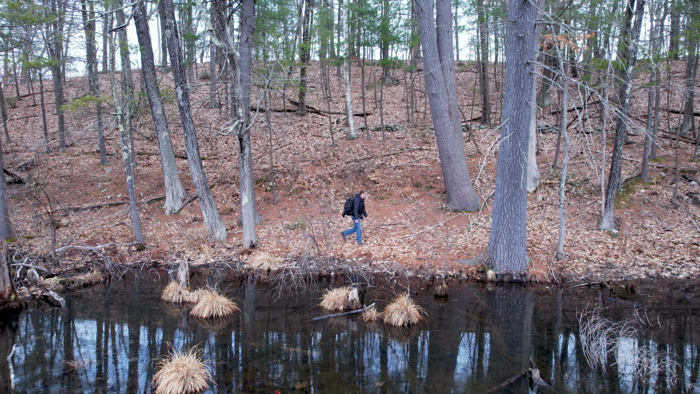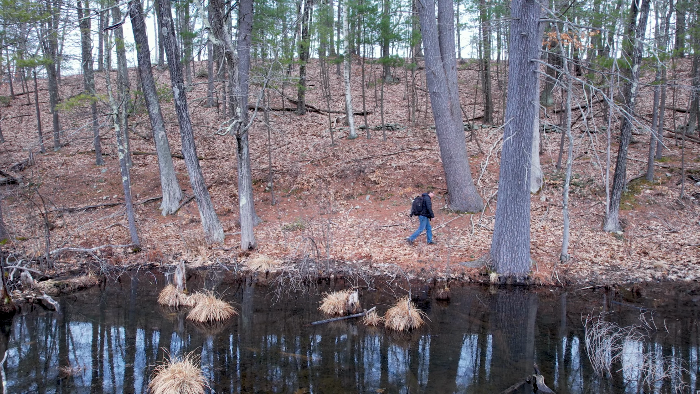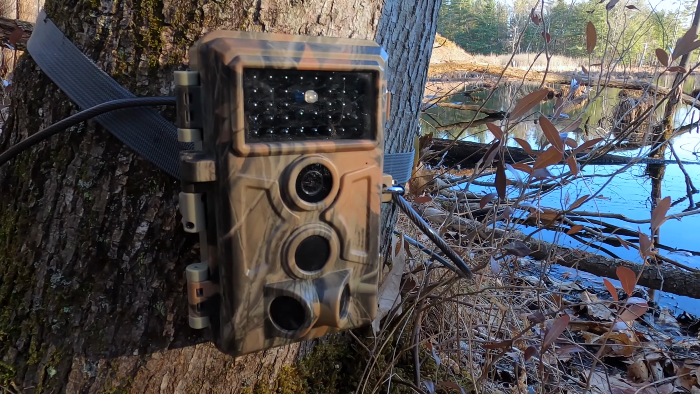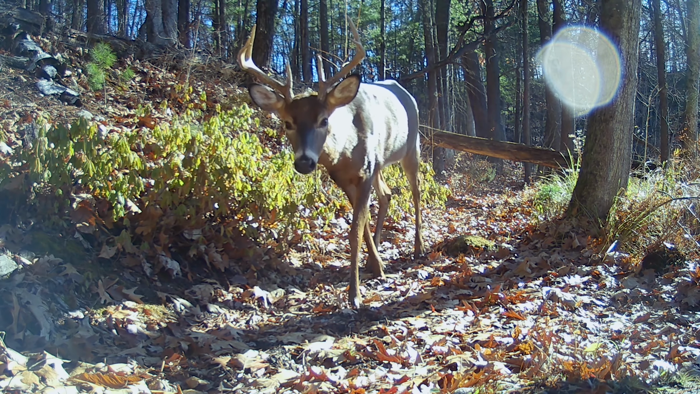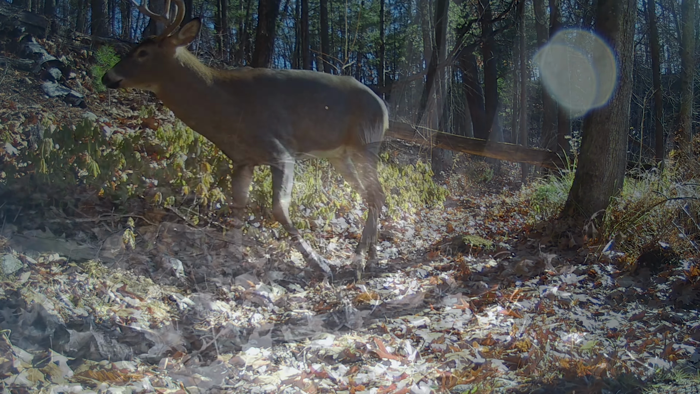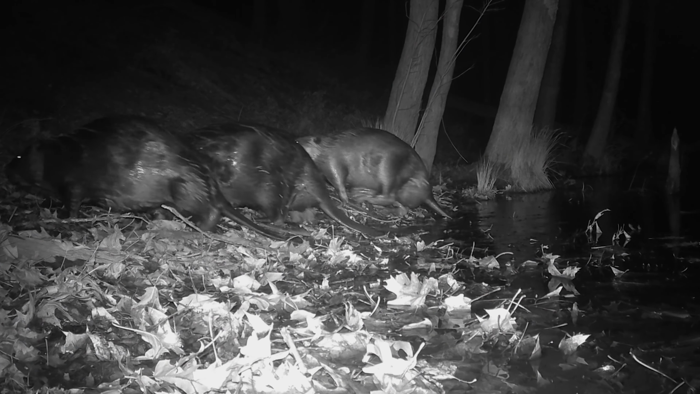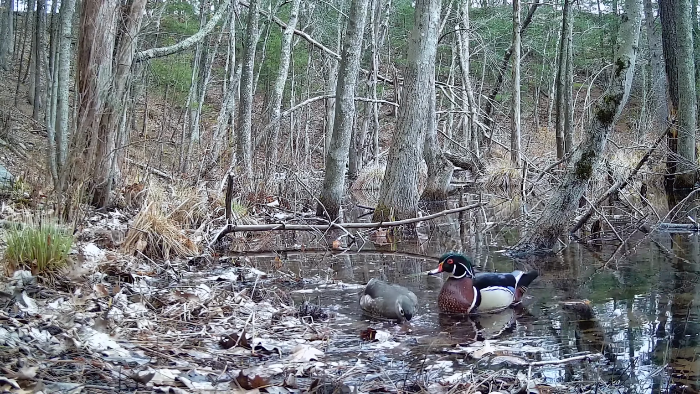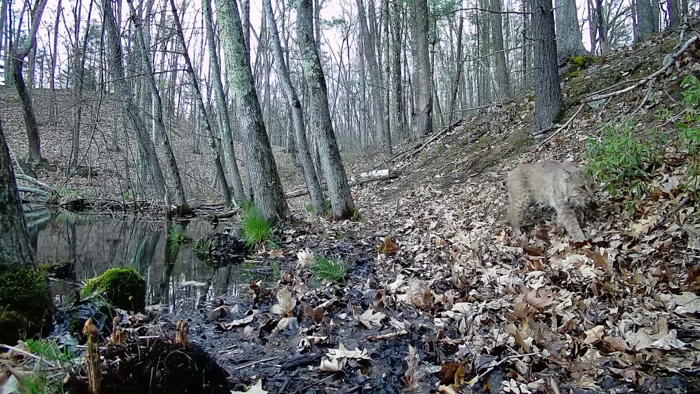Number 4 on the countdown actually occurred on the opposite side of the marsh from the multi-species snake den, where I had set up 2 trail cameras, not necessarily to target snakes and turtles, but any wildlife walking along the marsh's shoreline. And I was not disappointed with the diversity of wildlife that made cameos, but I am partial to